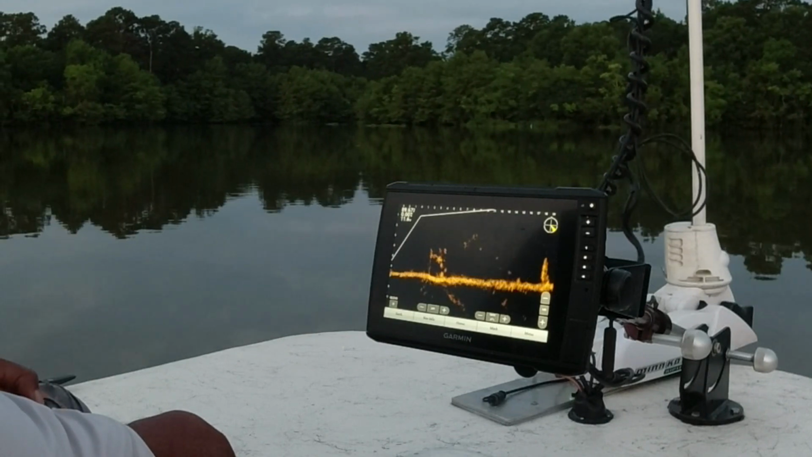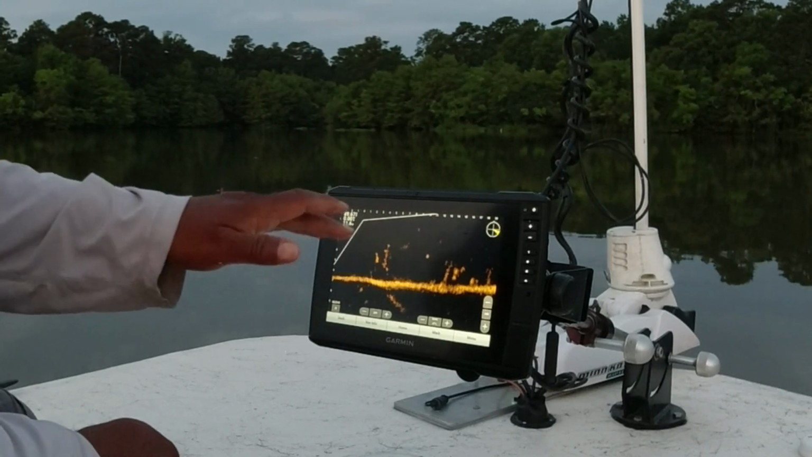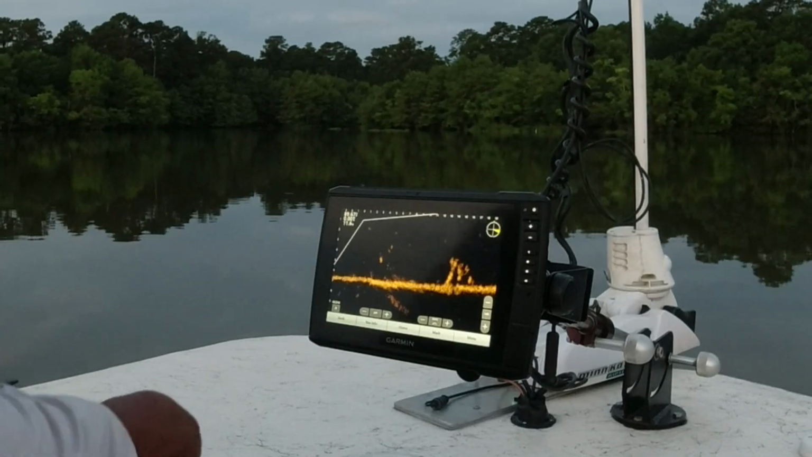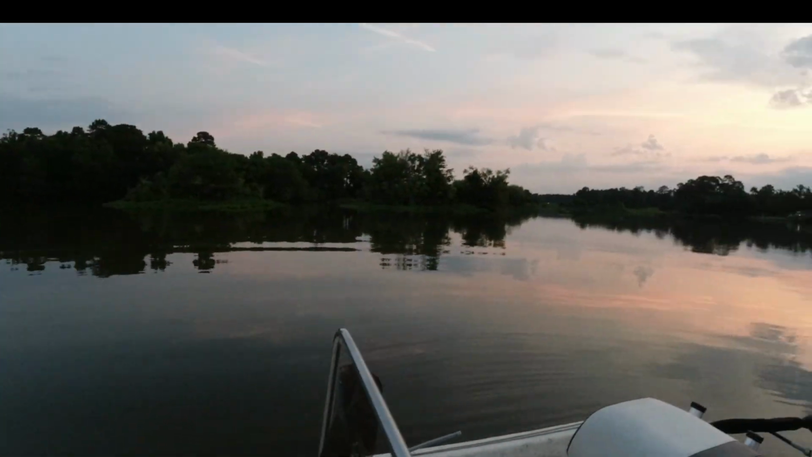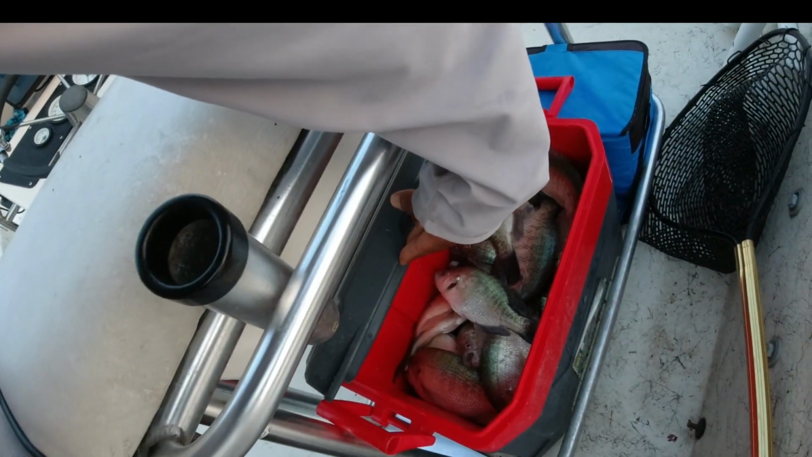They just stacked right there. Now all these fish was out there suspended last night. Yeah, y'all looking at their cooler. Bam!